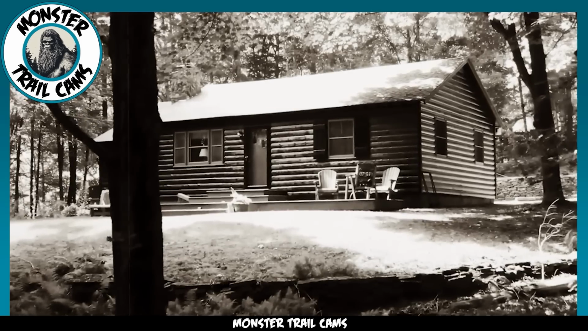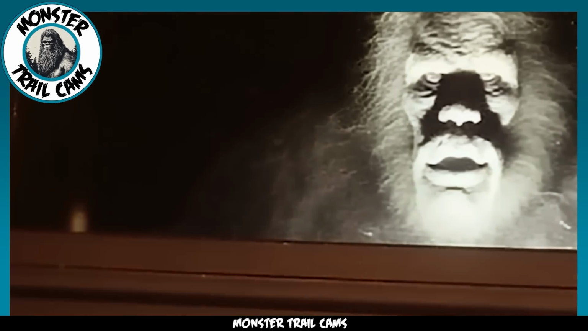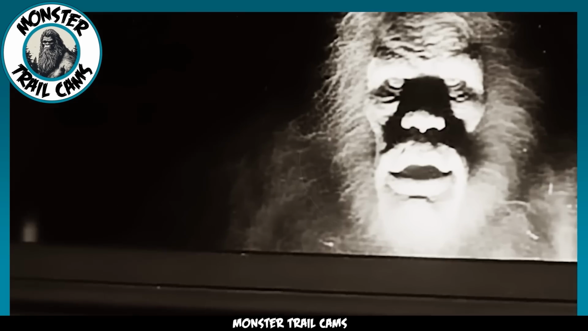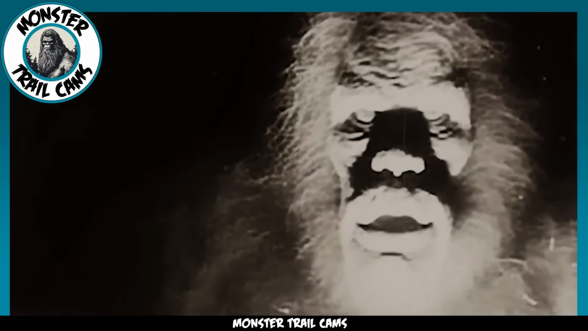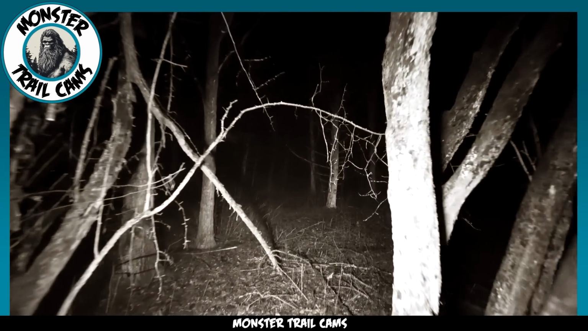Let's head to a quaint little vacation cabin in western Washington. Not far from Olympic National Park, a known hotspot for Bigfoot sightings. The Pacific Northwest appears to be a favorite habitat of the elusive primate. The owner of this image had been hearing strange vocalizations outside his cabin at night. They didn't sound like any type of animal he knew to be in the area.